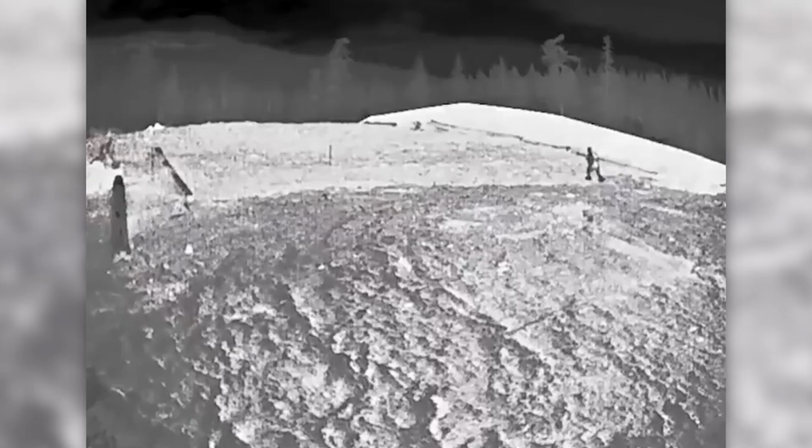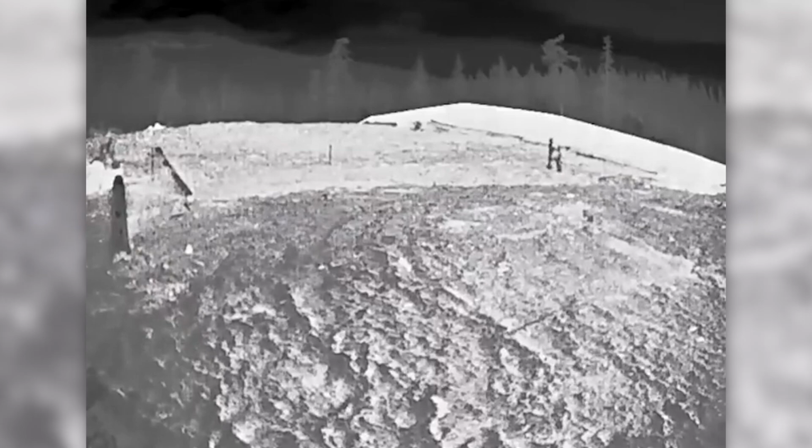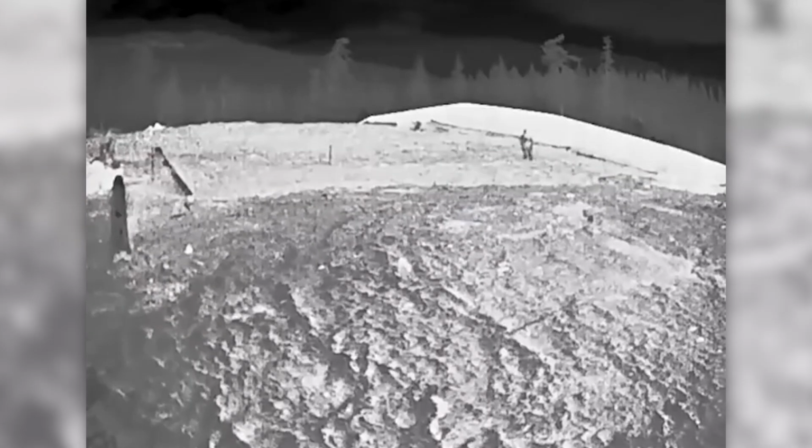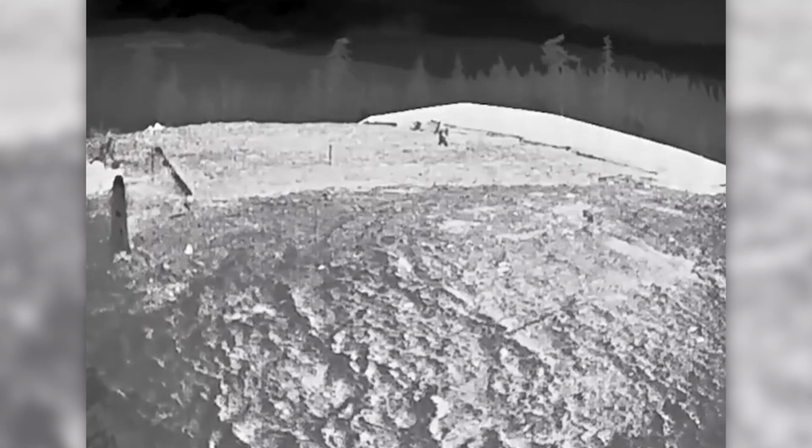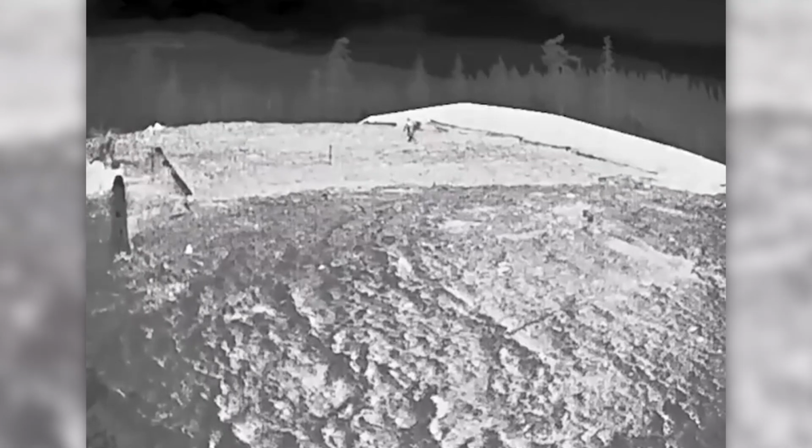In the footage, we see the figure walking across the screen until it fades off into the distance. The subject's walking is very human-like. I think it's also important to point out the size ratio. Nothing in this clip screams that the figure is big enough to be Bigfoot, but that could just be me.